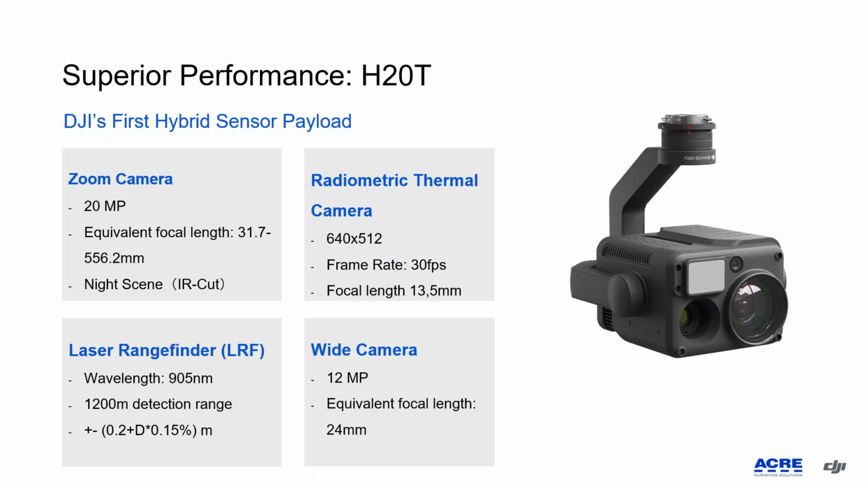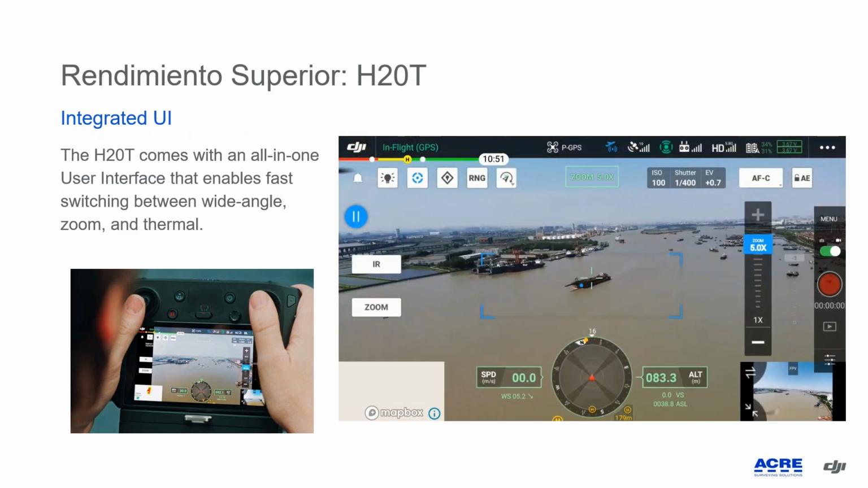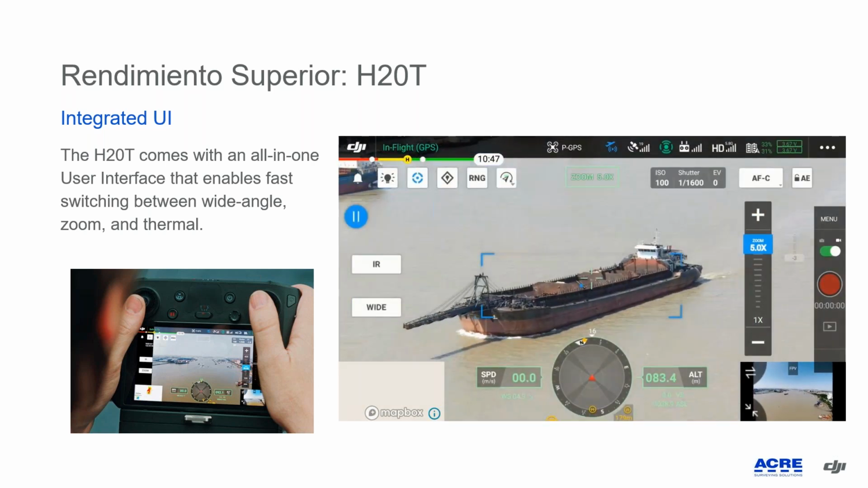There are different DJI payloads compatible, but for most of the inspections, the H20T camera can help us a lot, with 4 built-in sensors that increase all its potential with augmented reality and artificial intelligence. Zoom, wide, thermal camera, and the laser rangefinder. Also, we have an integrated user interface that allows changing between cameras faster than other systems. It helps you to maintain situational awareness.